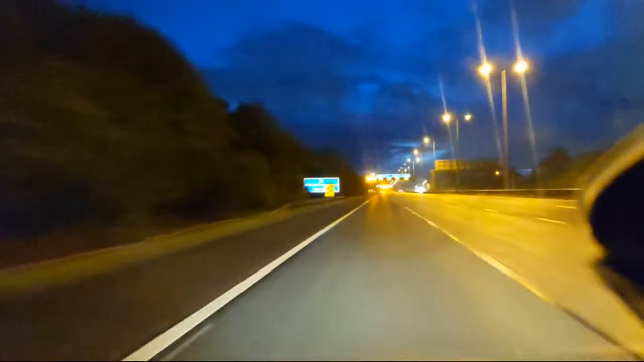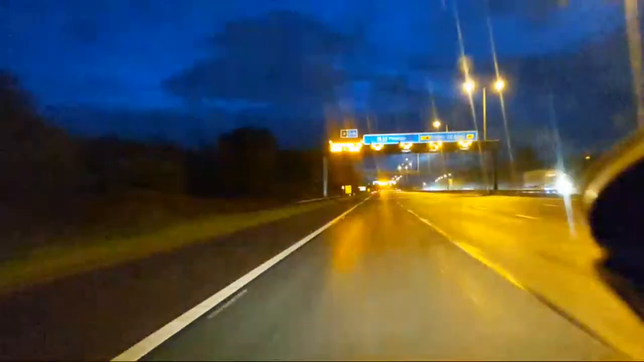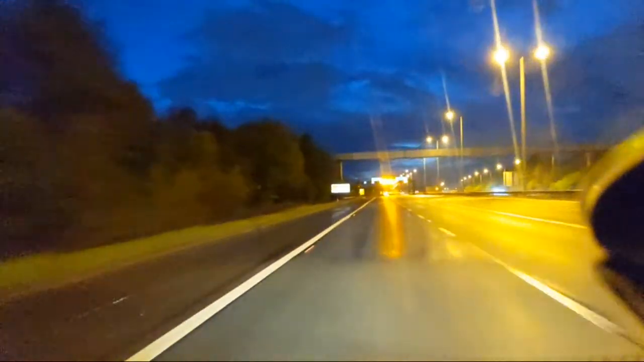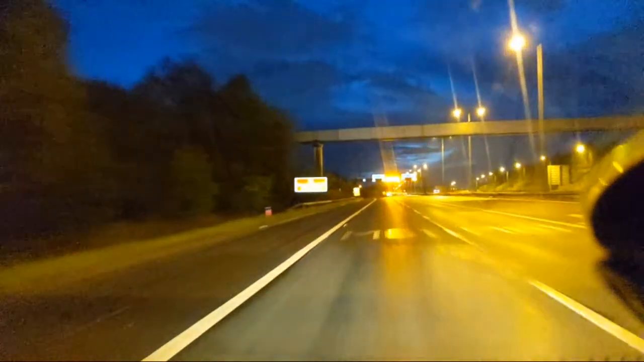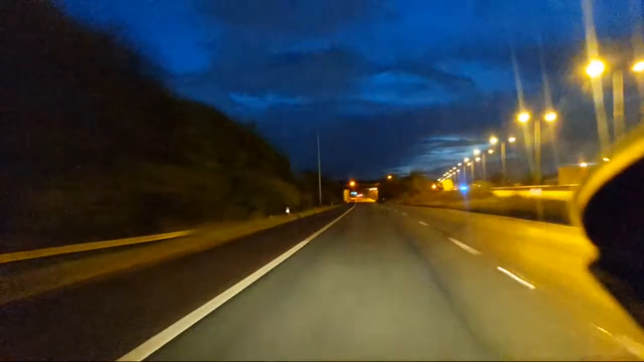Right, we've got red matrix ahead, but it's in the third lane, so it's not us. Down to 30. Crikey. Oh, then it's end for us. To be fair, I suppose 30 is reasonable. And then it says 40. Okay. Anyway, we're not controlled by that anymore now. We're away. So back up to 65.